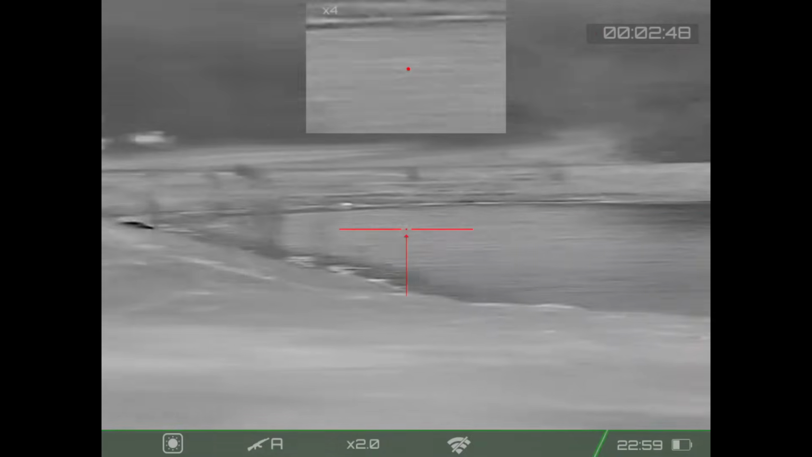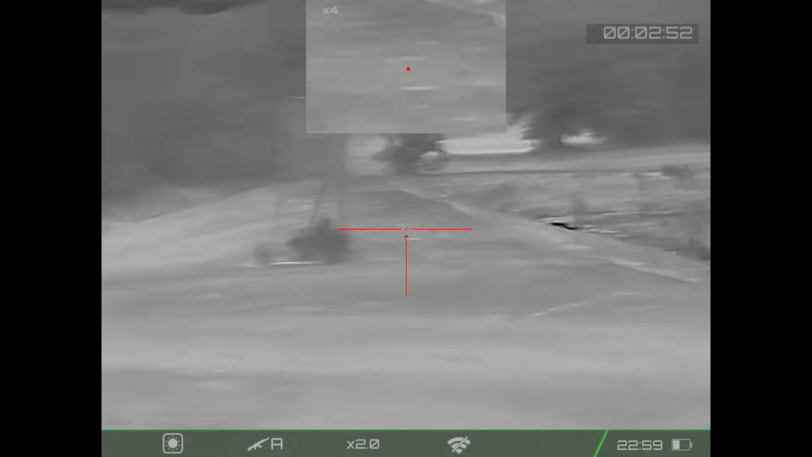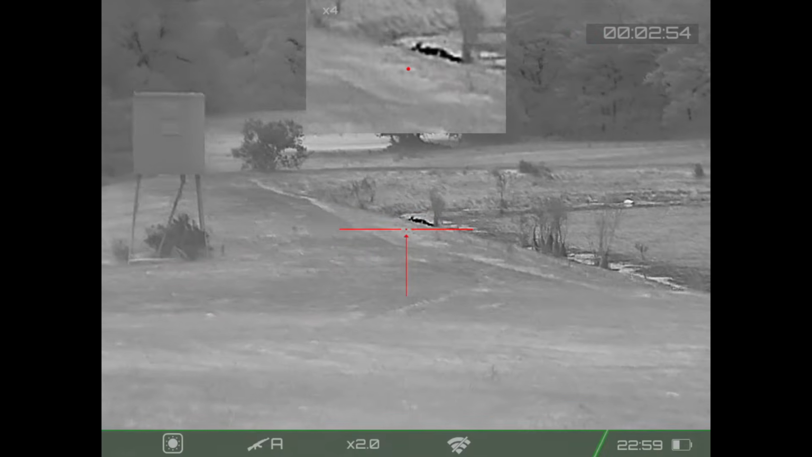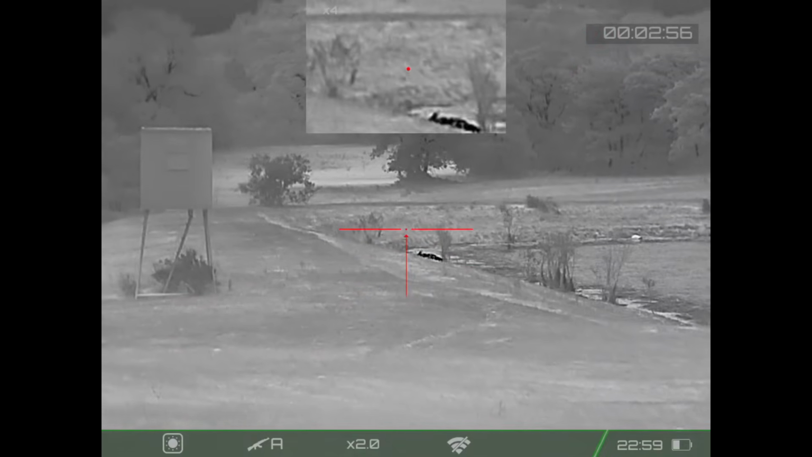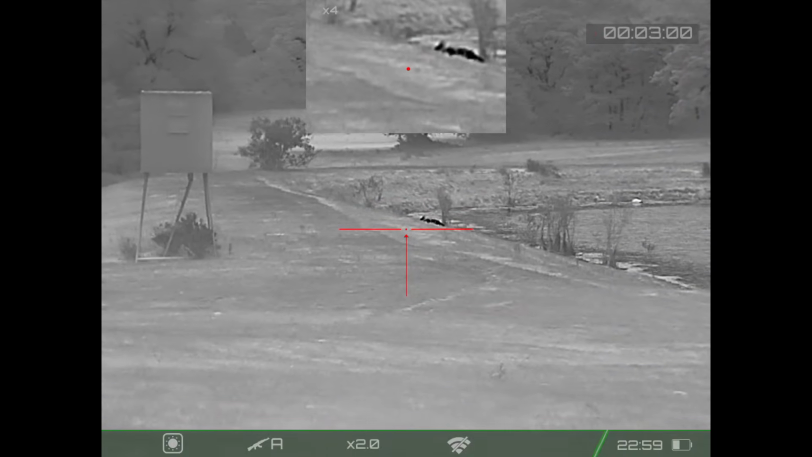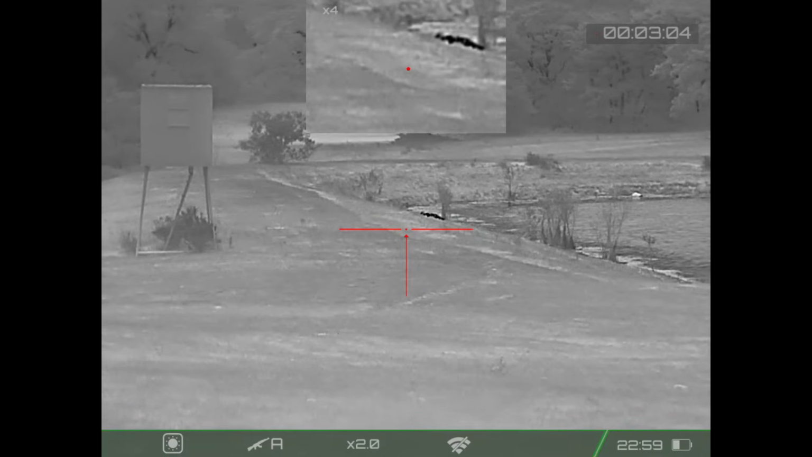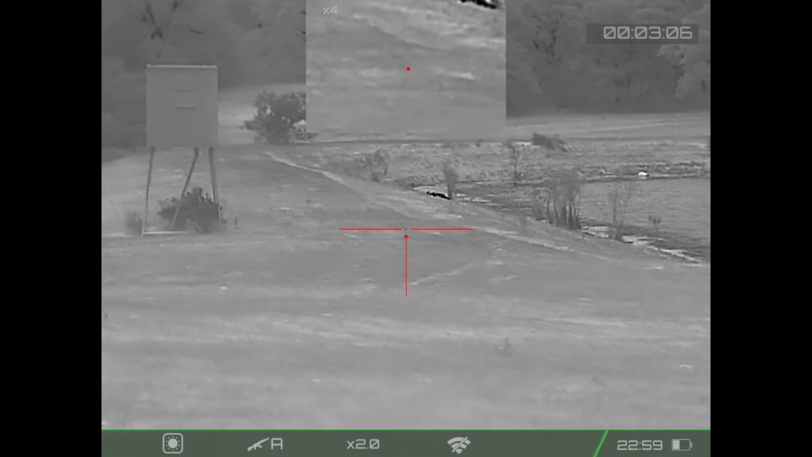Deer in the distance, they're not bothered. No other targets. Looks like normal curly shuffle. My only concern is that he will fall into the water. It'd be nice if he did not fall in the water.